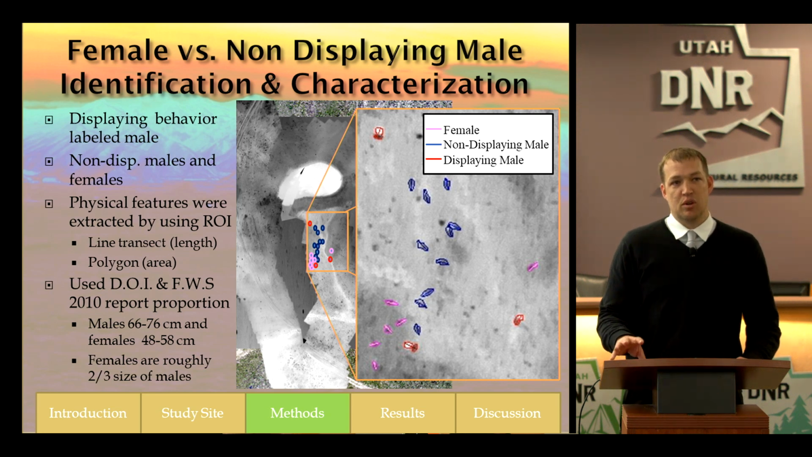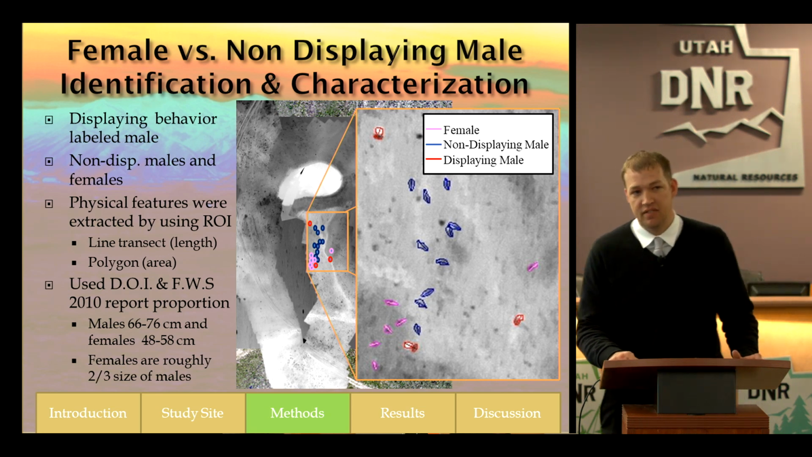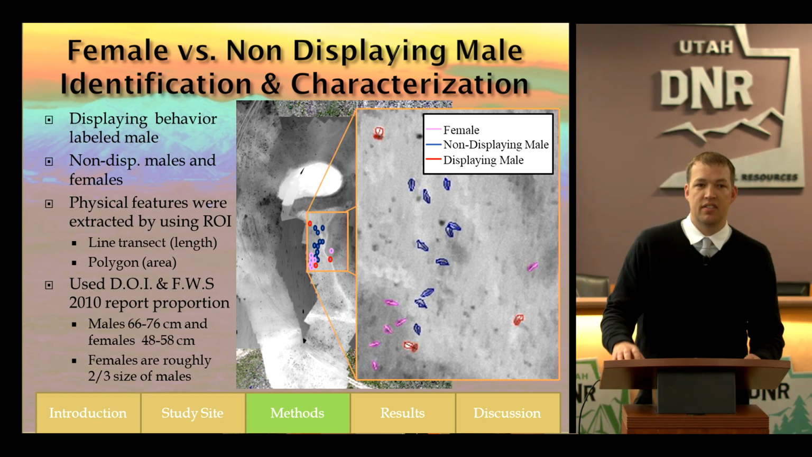From their report, the males are roughly 66 to 76 centimeters long, and the females are roughly 48 to 58 centimeters. And the females, like I showed you in that first video, are roughly 2/3 the size of those male Sage-Grouse.